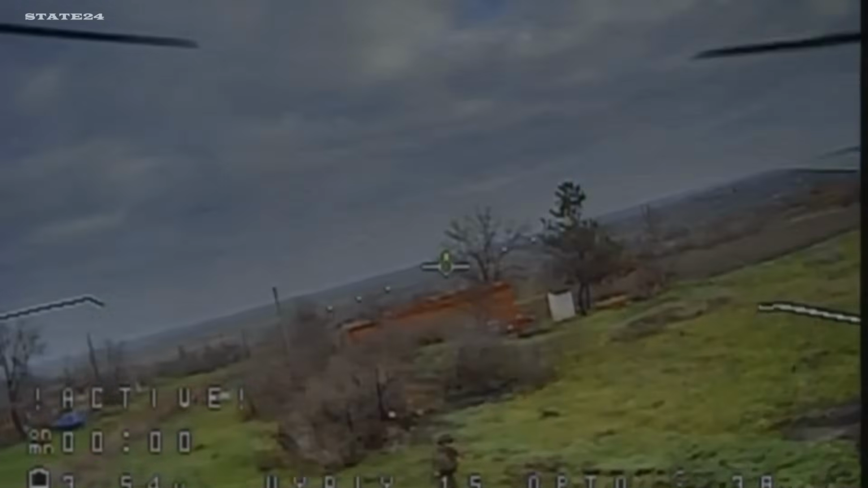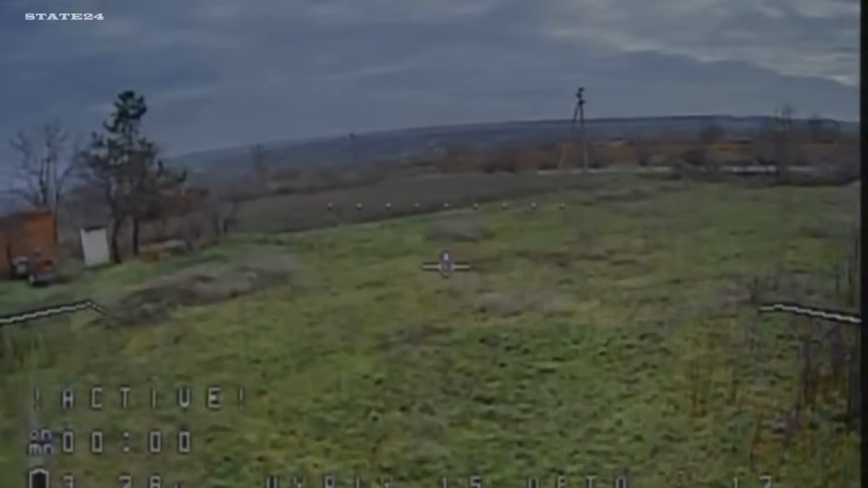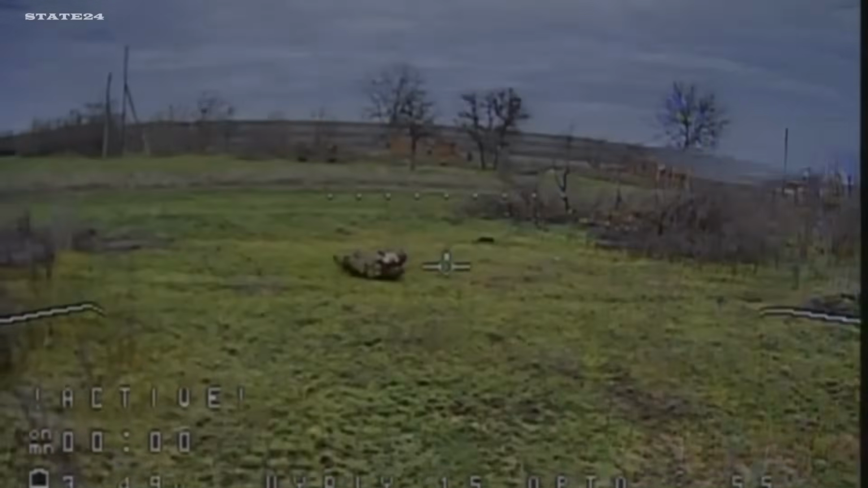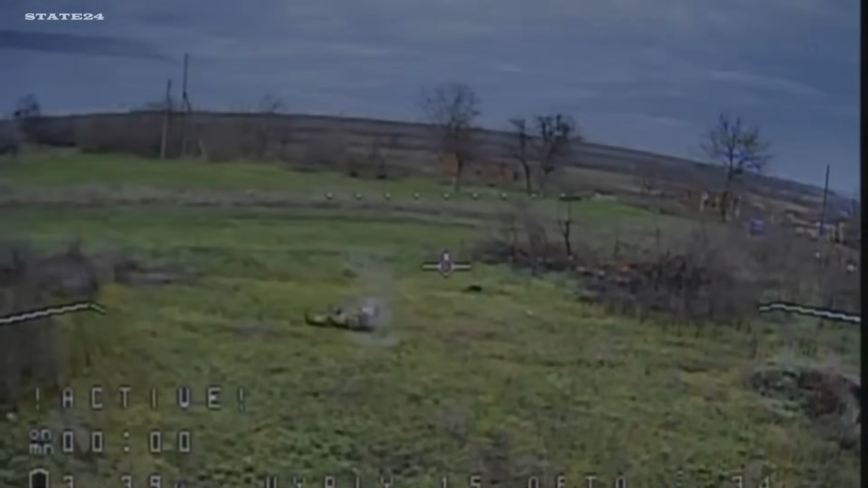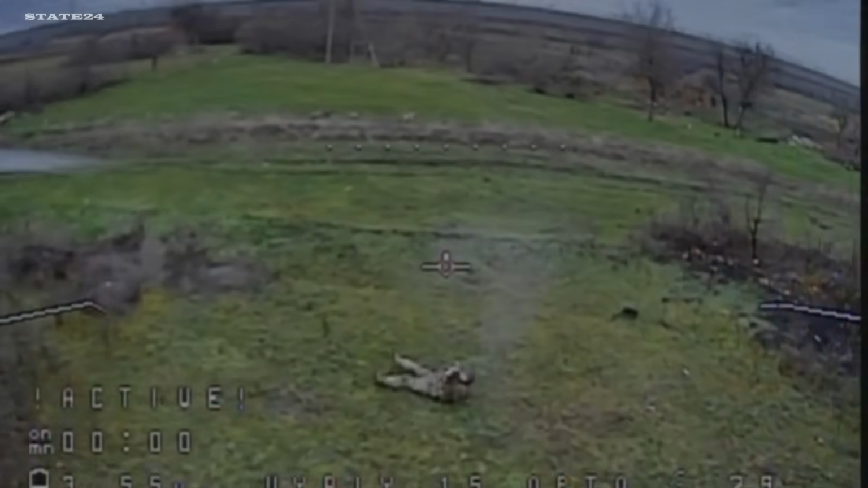He fights back, drops to the ground and opens fire at the drone above him, shooting upward, trying to bring it down from the least exposed position he can find. It doesn't work. Lying flat and firing at a drone is one of the most difficult shots imaginable.